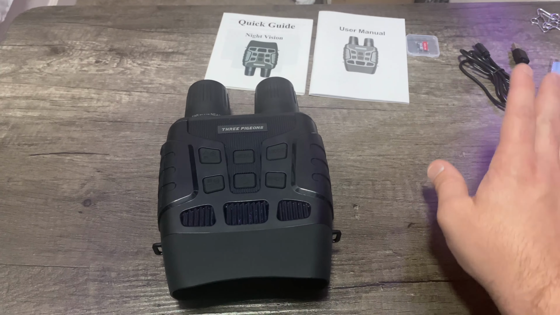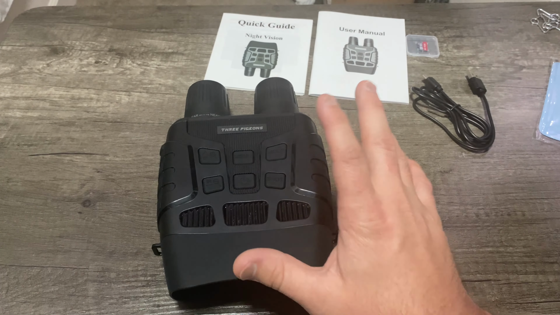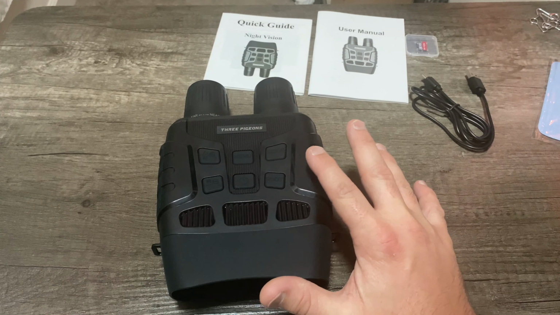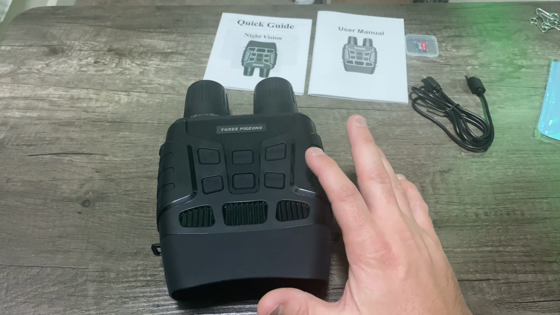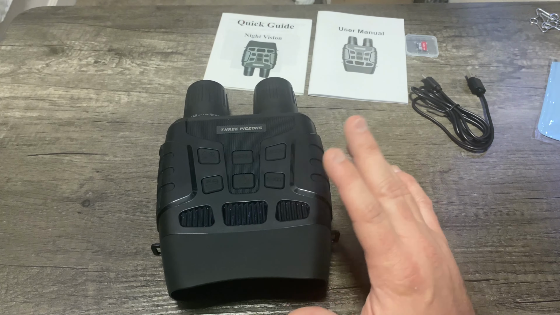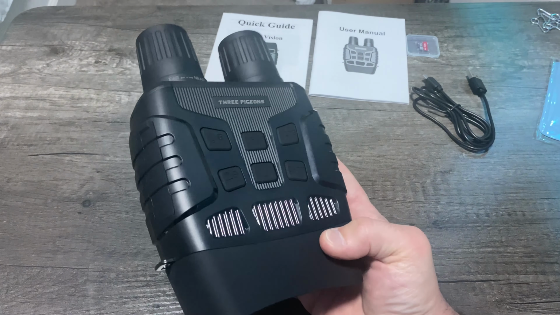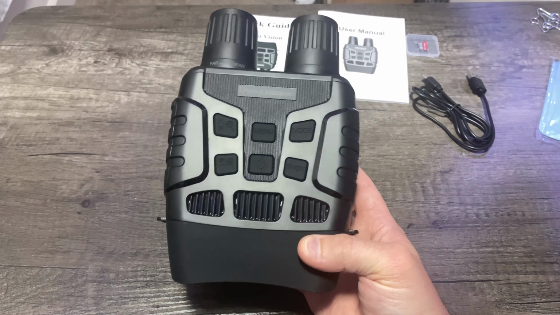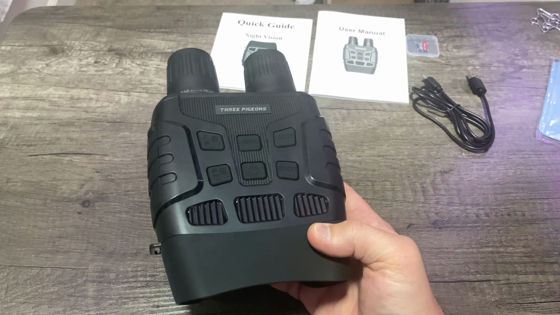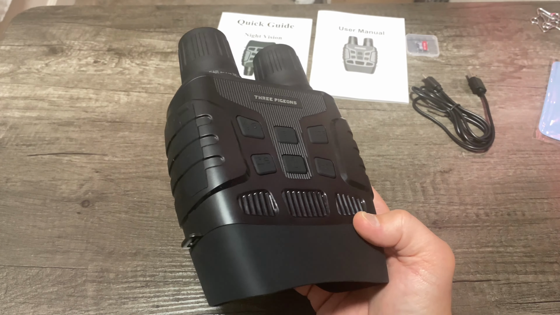So we've already talked about the memory card and the USB cable to transfer our files. This thing has a range of about 300 meters when you're outside in the dark. So that's how far we should have visibility. Now, I'm just going to let you know, this is not like a $4,000 pair of PVS-14s. You're not going to be rocking around, stalking people with these. However, for hunting, being outside, just kind of being able to know what's going on around you.